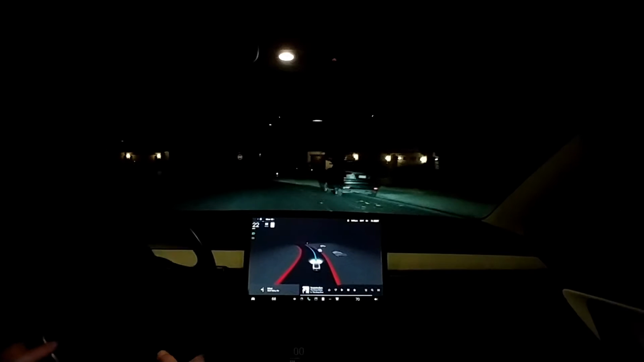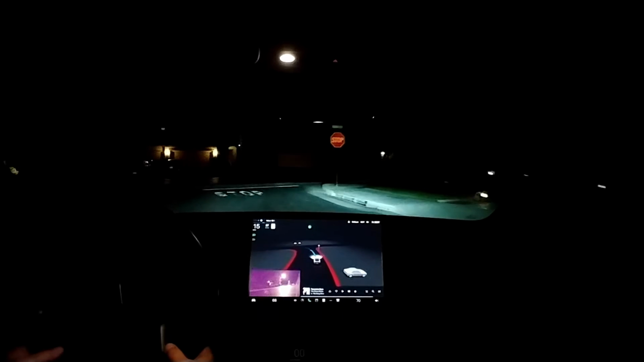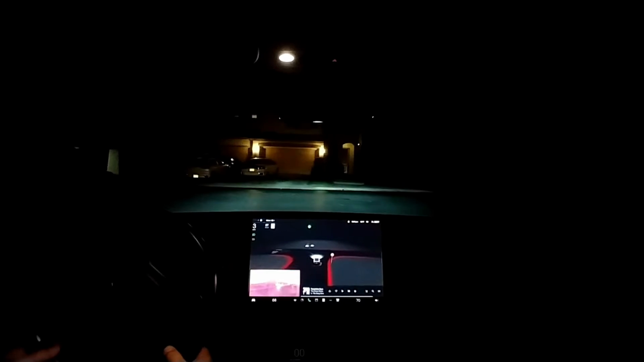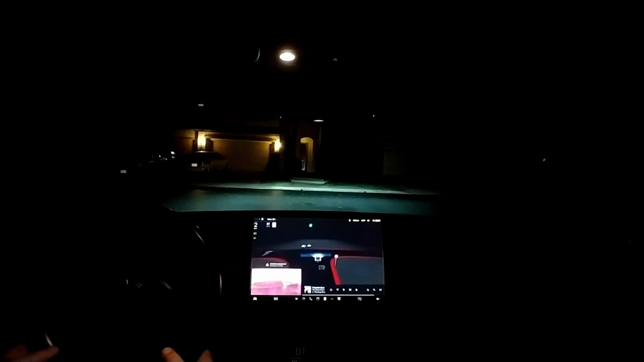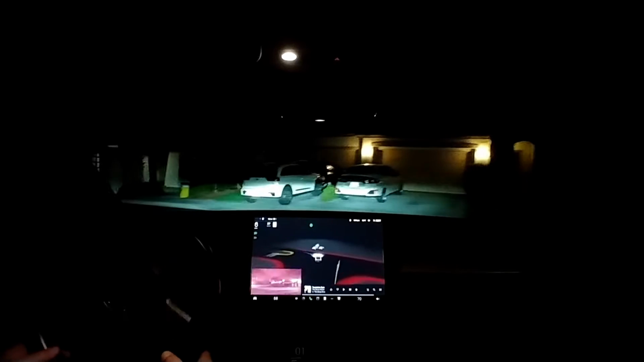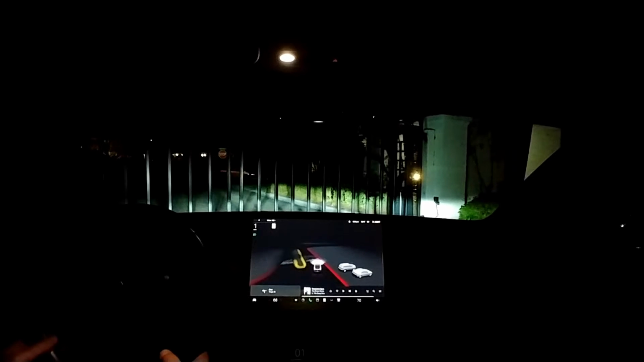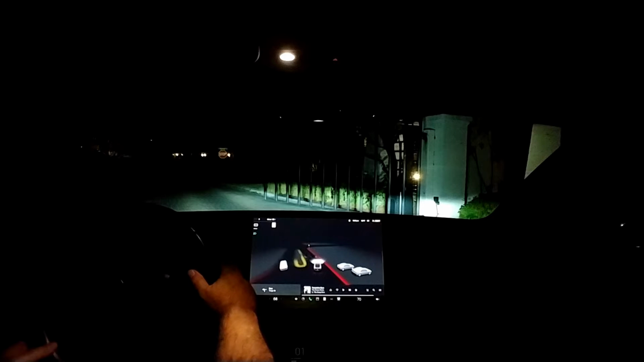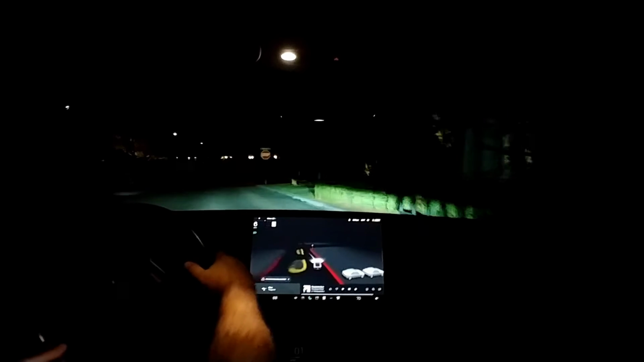Okay, so I decided to try a little bit of FSD night driving to see how this thing would do. This is the first time I've tried FSD beta 10.69.2 at night, and so far I haven't intervened at all. I'm trying to leave my neighborhood, and I had to stop because I wasn't sure if it was going to smash into my gate or not. During the daytime it saw it and waited for the gate to open, but just now it didn't.